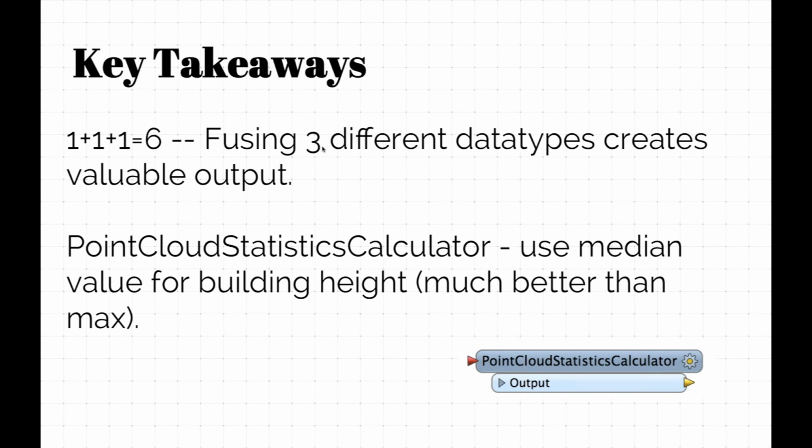And the point cloud statistics calculator is a new transformer which allows statistical calculations on point clouds, and you could see that using the median value is where we got our advantage for a better, more reliable, realistic building height. Yes, when we know the buildings are flat, then this gets us a truer representation. And if it's not flat, then it's approximately, well, pretty good. In any case, much better than the max value.